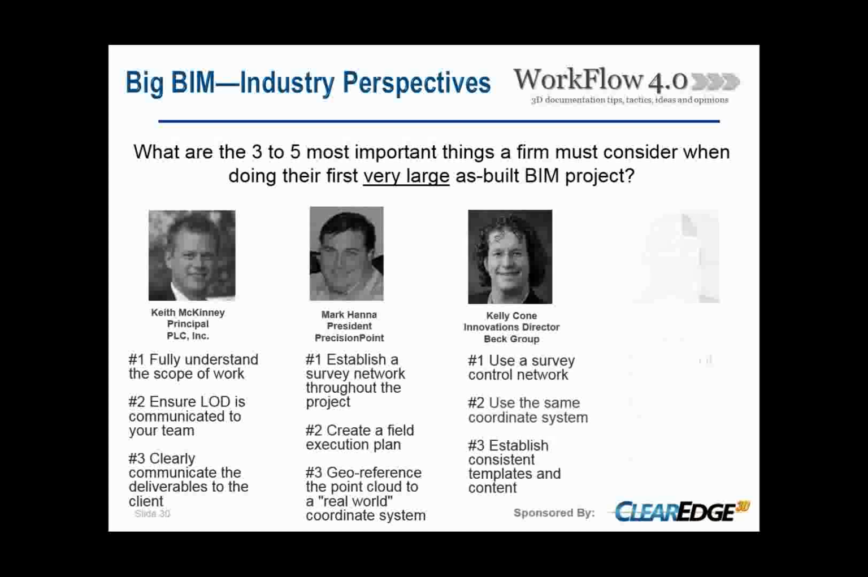So Kelly Cohn from the Beck Group provided us with some good insights as well. Again, he's saying, for sure use a survey control network. If you don't have control over how the data is collected in the field, then this can lead to some problems down the road. So it's very important to have a very tight registration and a coordinate system on the point cloud.